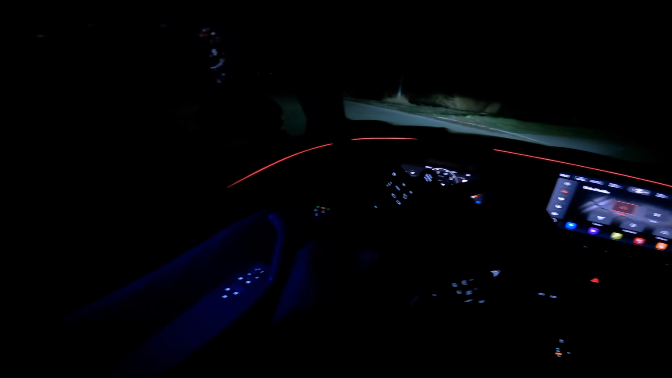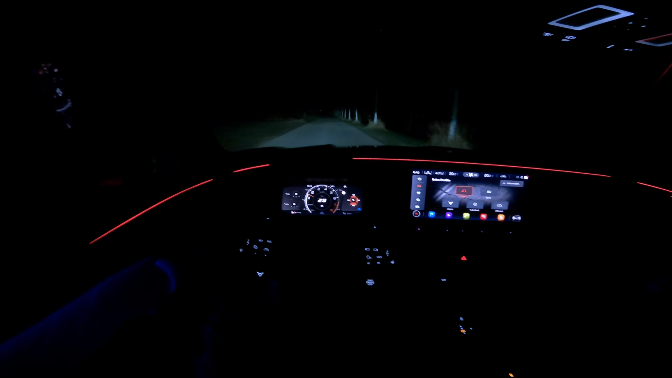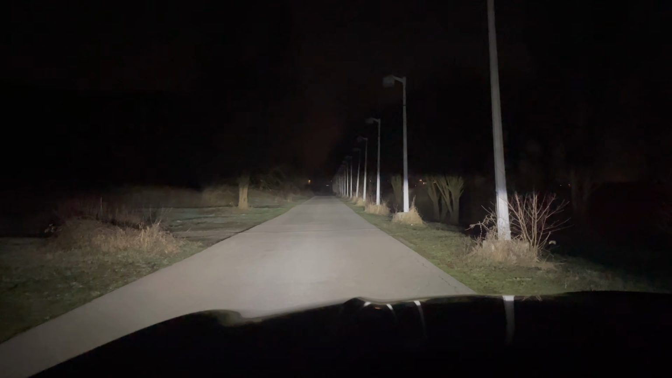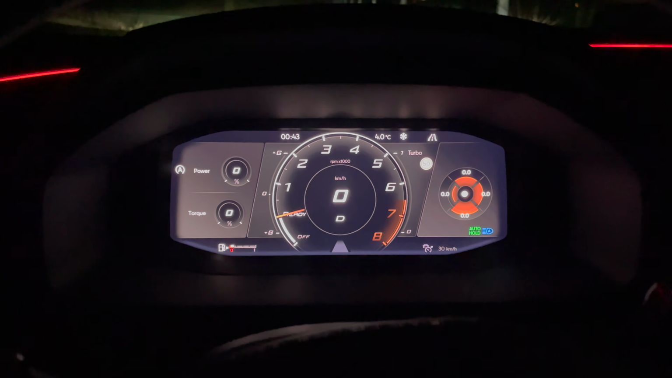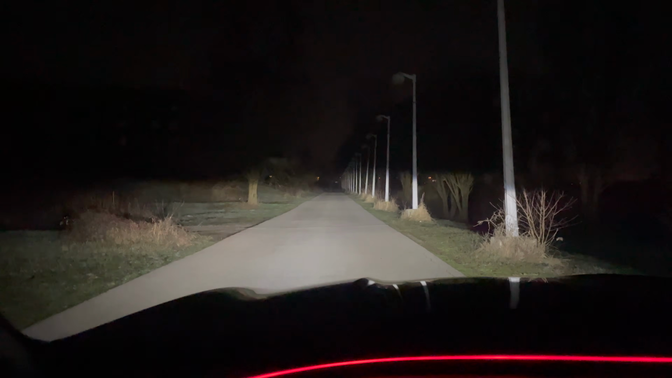Launch control. Now over here we have no street lights, so as you can see, the long beam is pretty solid. I'm gonna stop here. So you can see this is the long beam. This is the short beam. This is if you flash, so you have to push it. You can see automatic. So there are 3 settings. Now it's a long beam, so you can see further away.